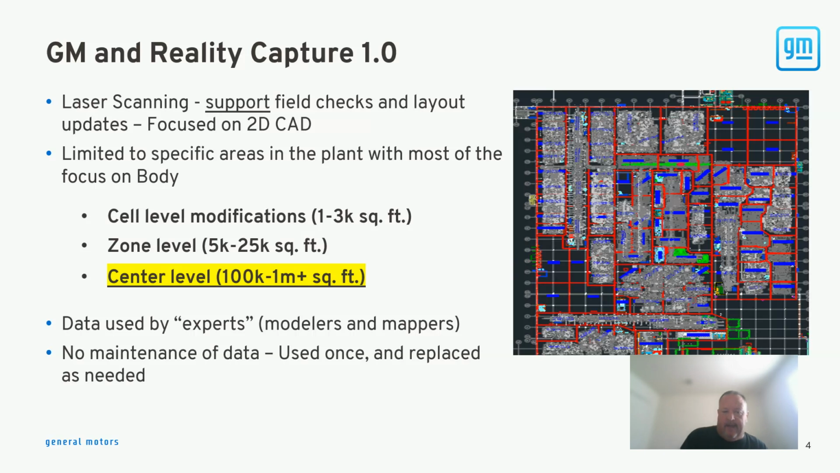The downside is that the data was only being used by the experts: us, my team, the modelers and the mappers. And then it was hidden away on a hard drive somewhere on the GM network, or an external hard drive that was thrown in a desk drawer somewhere, unfortunately. There was no way to really maintain the data, and there was no understanding from the plant level back to my group and through the layout teams or the engineering groups that we really existed at that level. So we were only using the data once and then replacing it when it was needed.